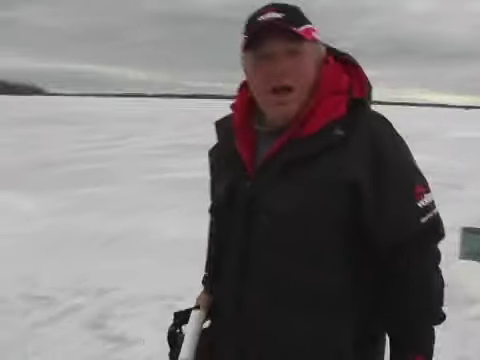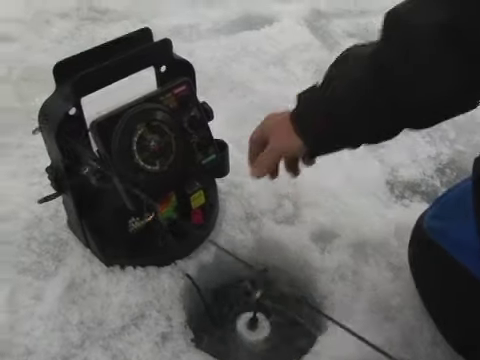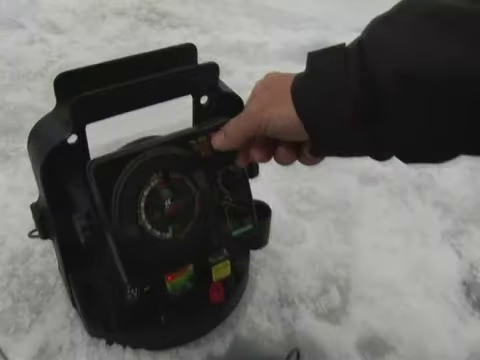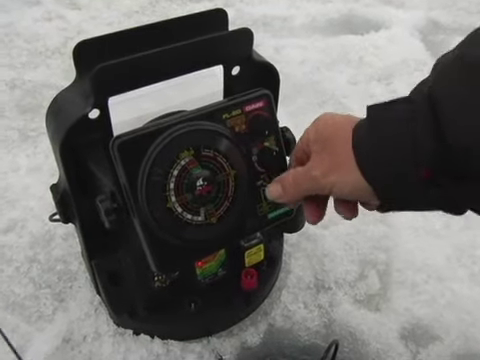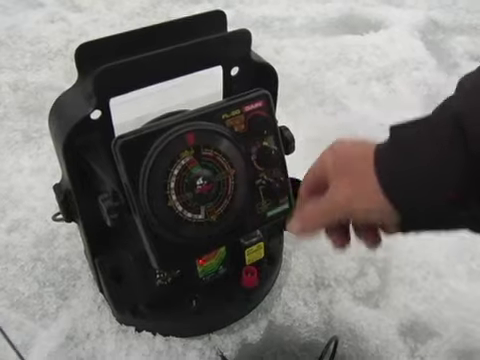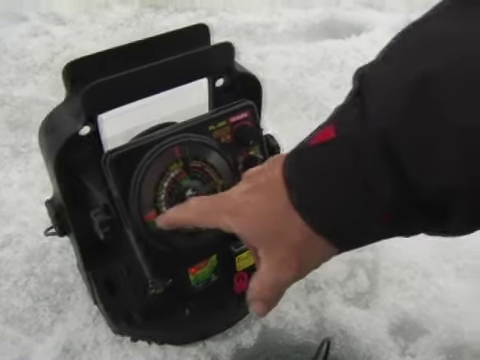One of the great features in the Vexilar FL20 is the auto zoom mode. Let me show you how that works. First, we're going to wipe the transducer on my pants, put it down in the hole. We're going to turn the gain knob down as low as it'll go. We're in the full view mode. We're going to turn to the 20-foot scale. There's nothing on the dial. 40-foot scale. There's the bottom.